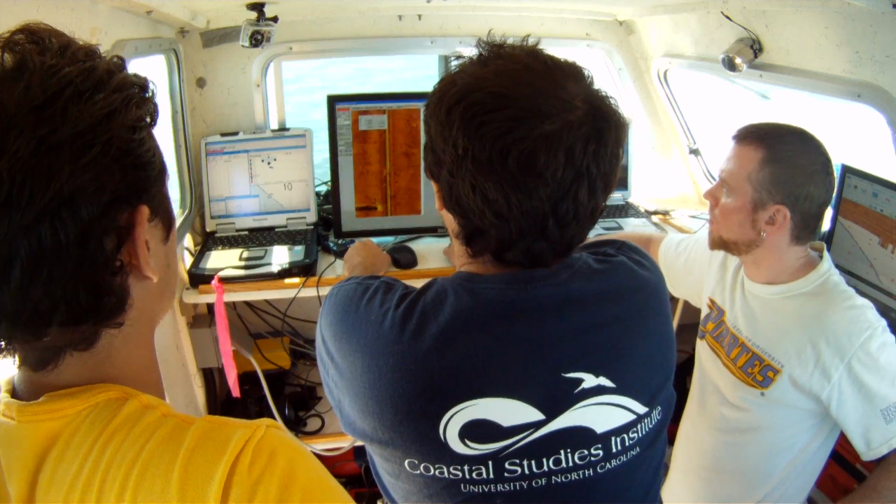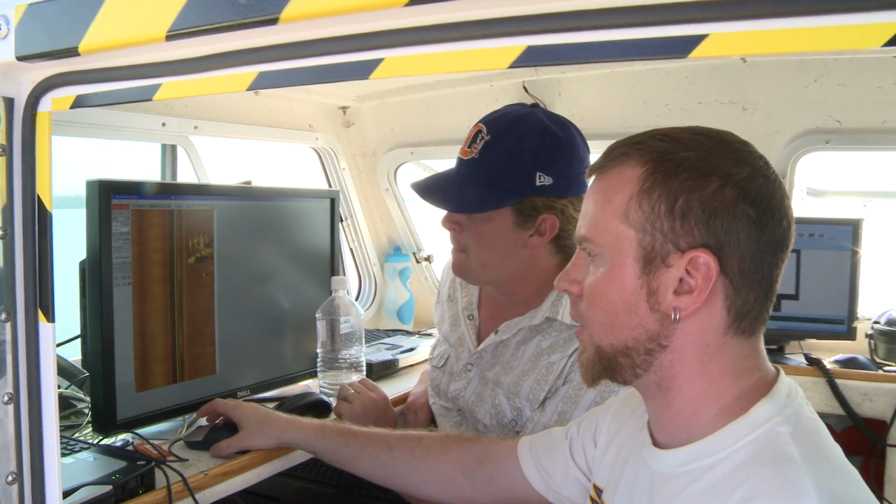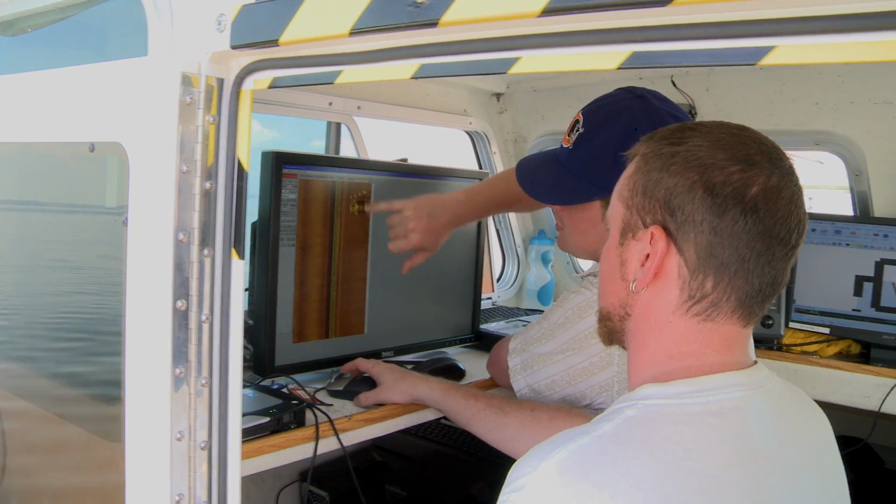The systematic survey methods used by the research team can lead to the discovery of new sites and provide insight into the history of the river. Every day when we're out there surveying, you're seeing things for the first time. I'm sure no one's ever seen these parts of the river. I mean, you can't really swim in there and see the bottom. So the sonar is showing us what the river looks like that no one's ever seen. So yeah, if you find things, there's an immediate sense of excitement.